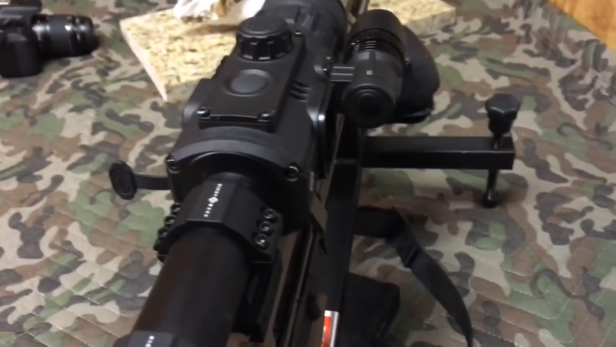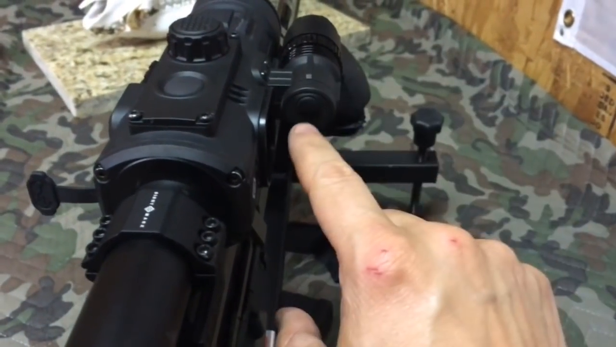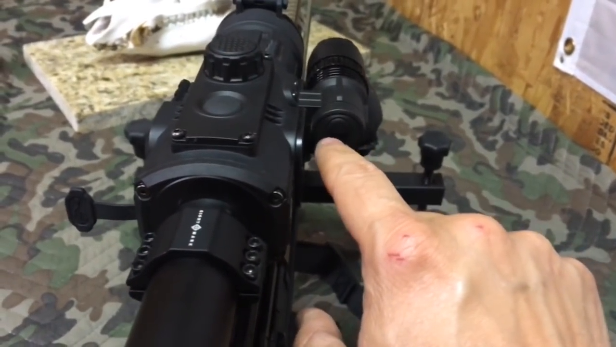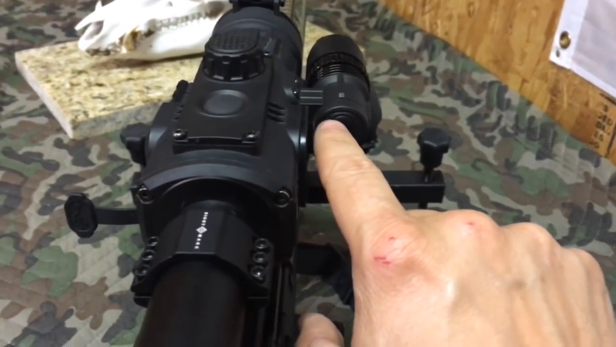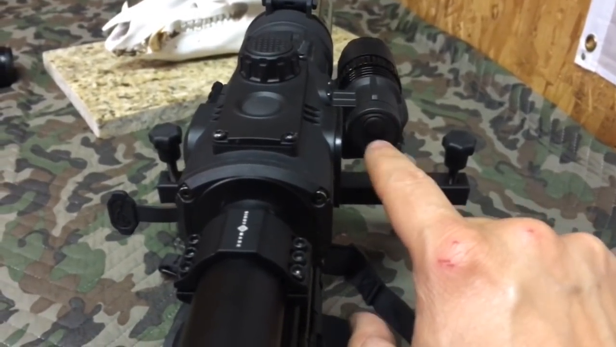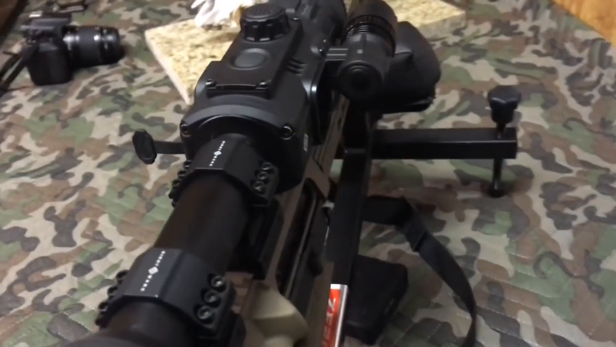Now we also have our IR Illuminator right here. At first it was hard for me to find, but after reading the directions and manuals and looking around, I noticed that there was a little button on the back of this IR Illuminator. That is your record button. That's where you can take pictures and record video, right on that button. So it's on the back of that Illuminator. But that's the walk around of the scope.